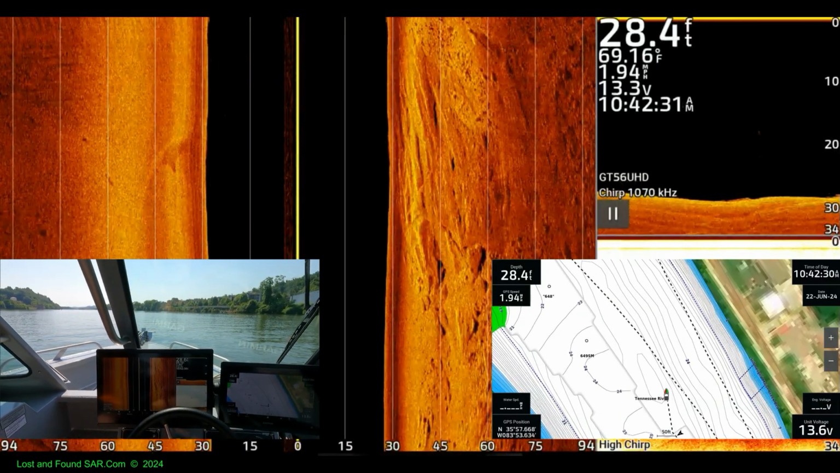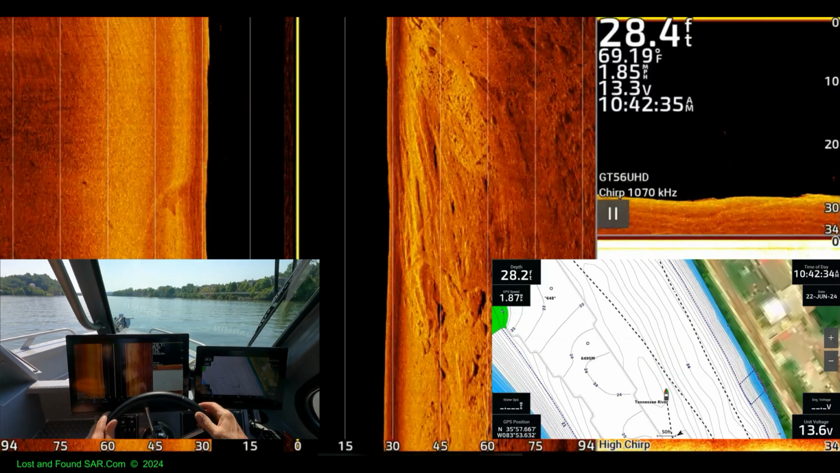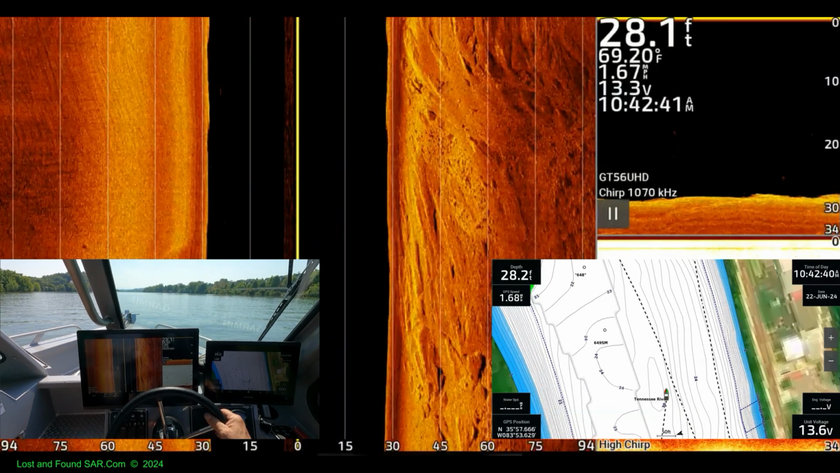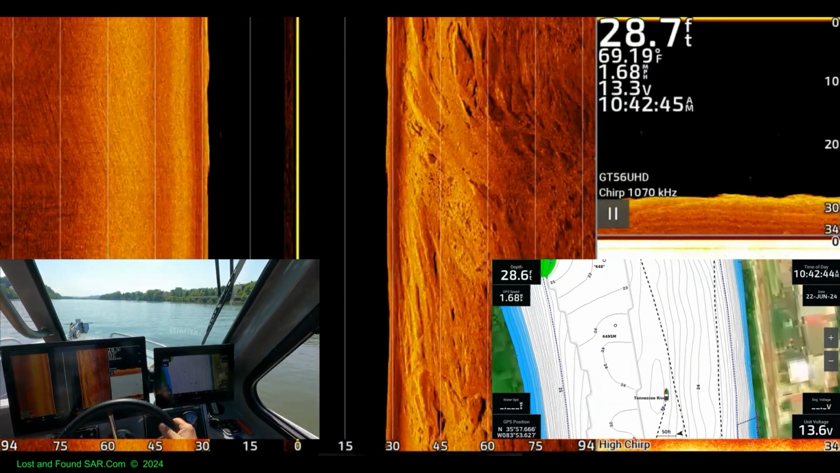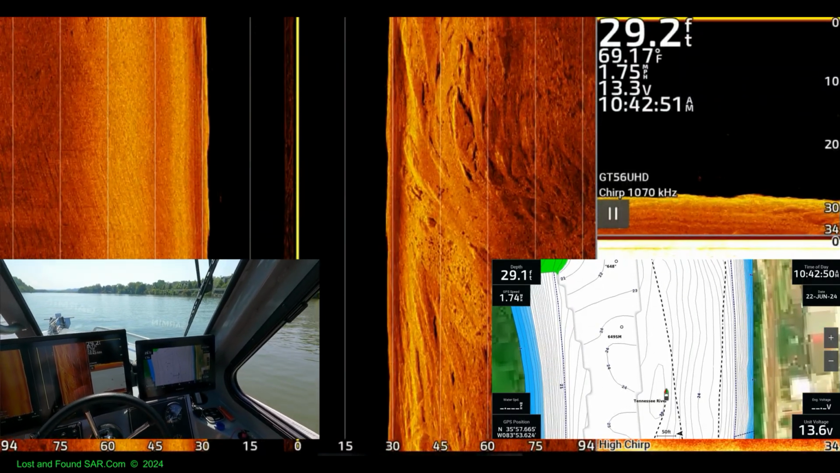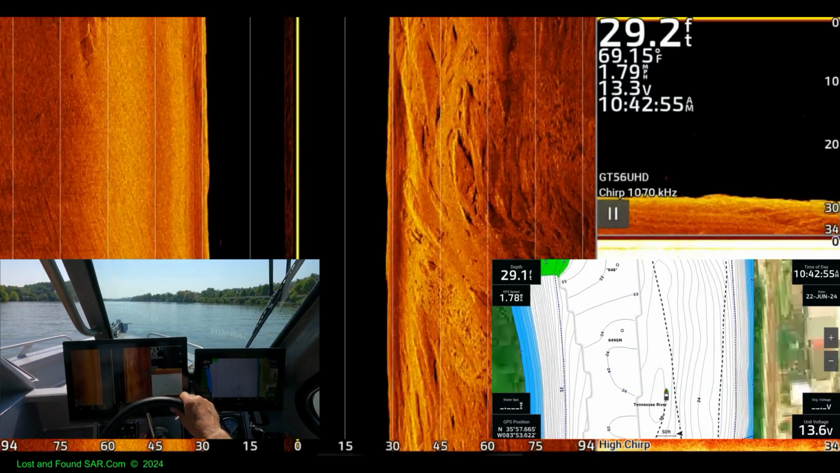See, this is what happens. We get distracted. I can see from about there up. Yeah, it's dark. It's hard to tell. See, I'm way off my track. Got a boat coming up beside us.